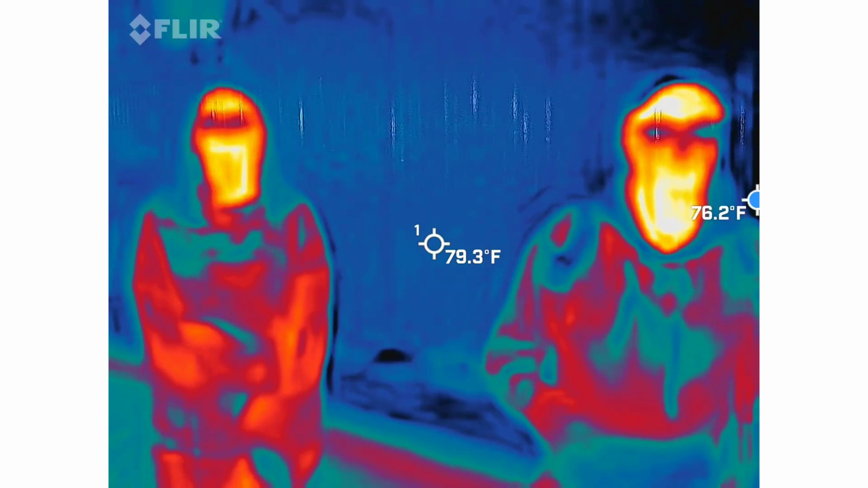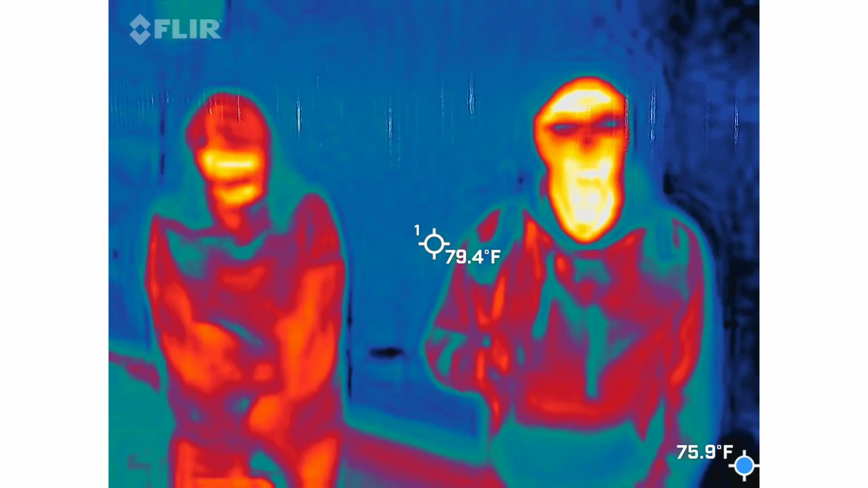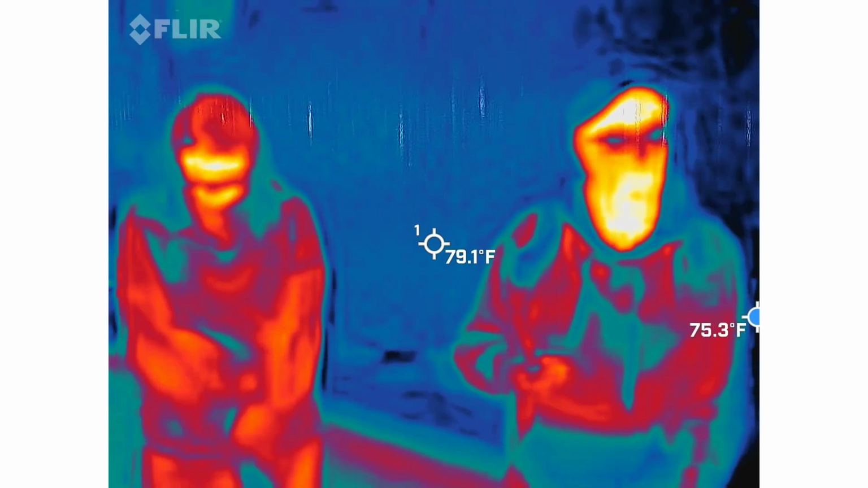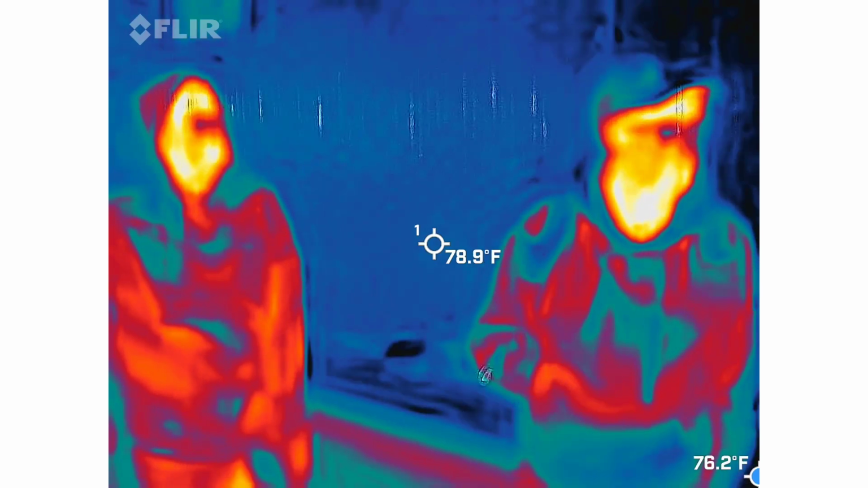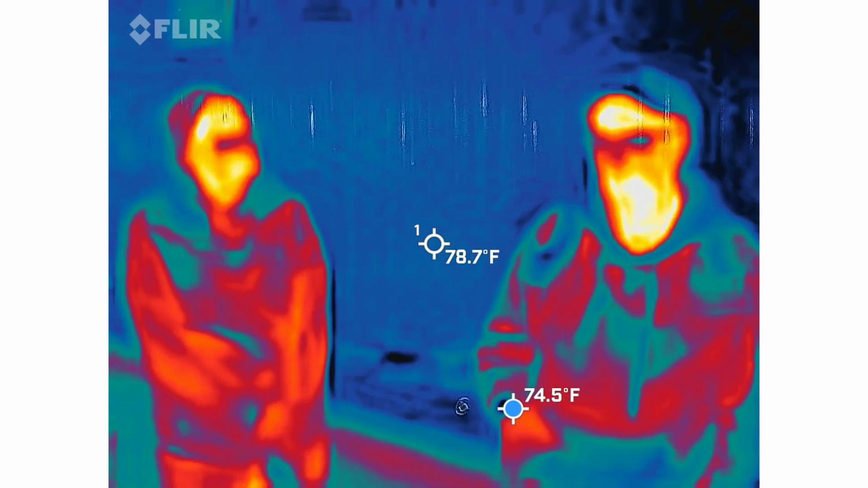So, with that said, it's going to give us that array of colors, so that way I can see those colder spots either forming or taking shape. It's a lot easier when you have something very warm in the picture. Summertime, it gets a little difficult because the ground holds on to the heat from the daytime down here.